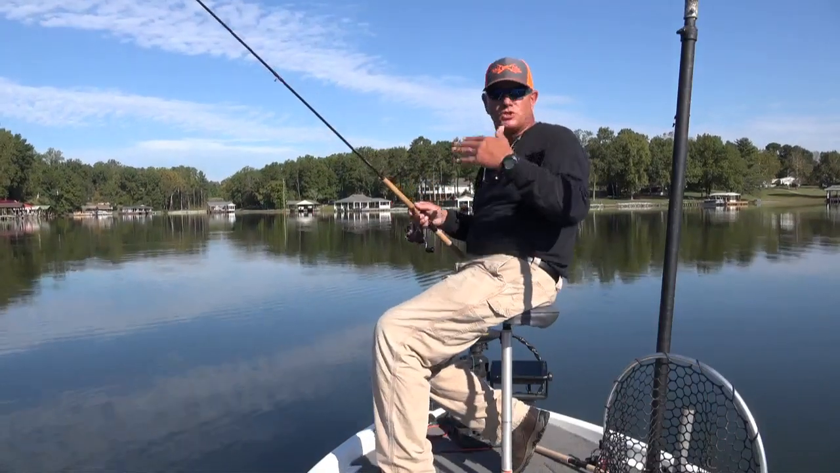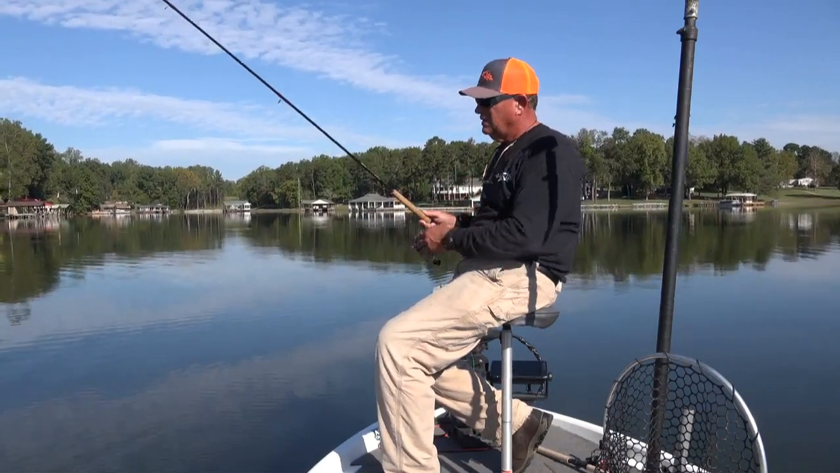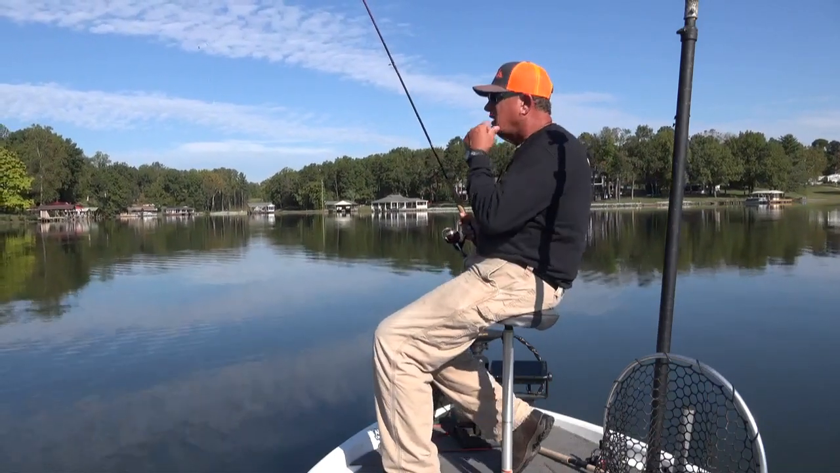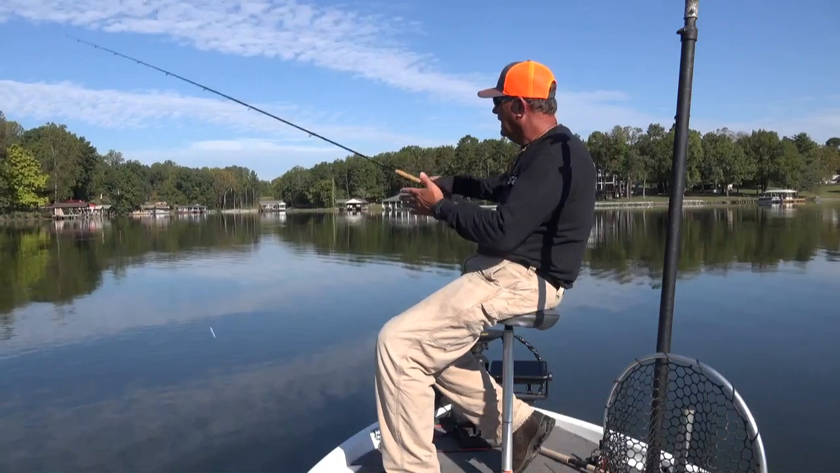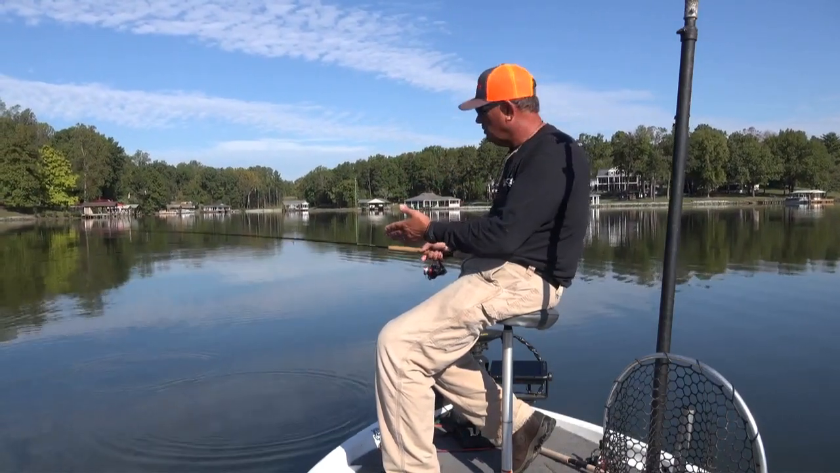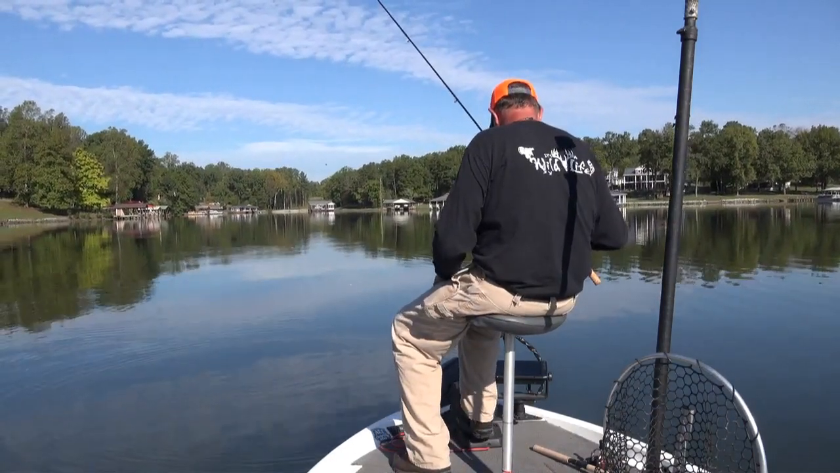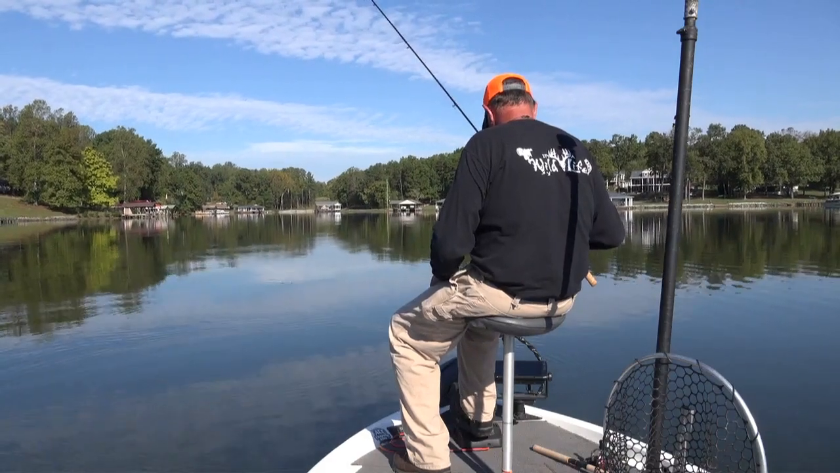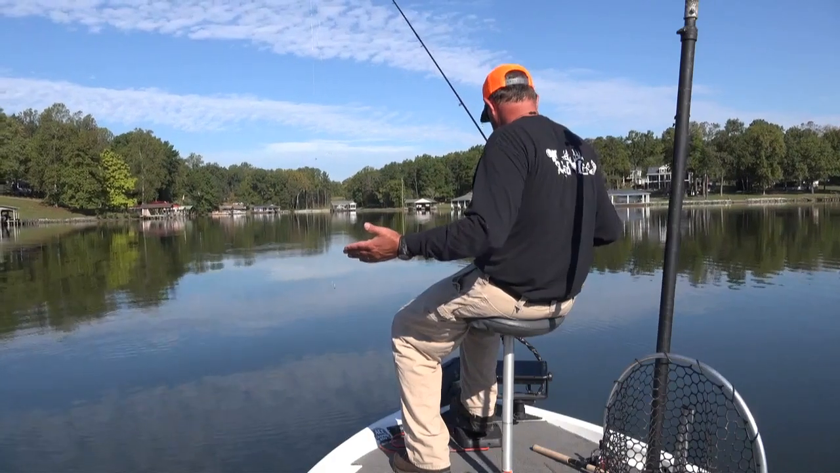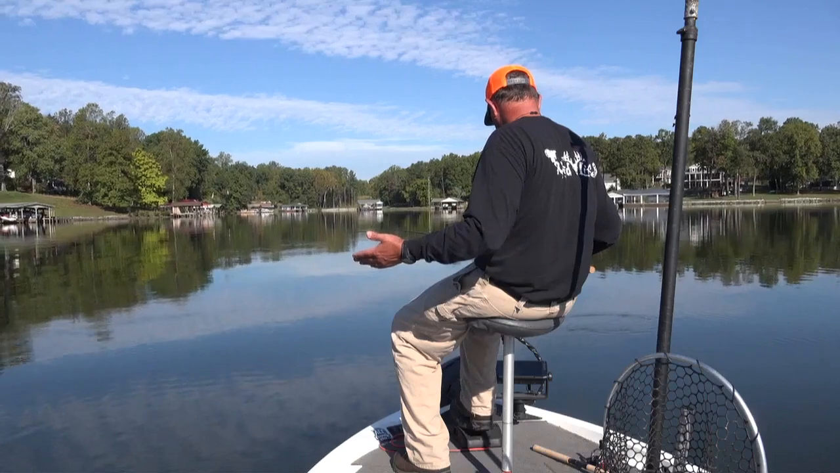So as I'm approaching brush under the water, I have this 10-foot B&M rod, and I can take this rod just like this, and before I actually get to it, I can lay that lure out in front of the boat and let it drop. That's what I prefer to do versus dropping straight down. So right now, the tree is about 10 feet out in front of me. I can lay that lure out.